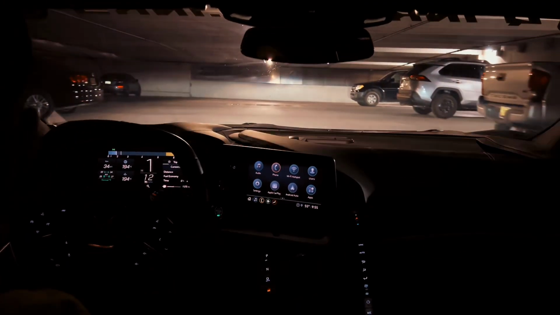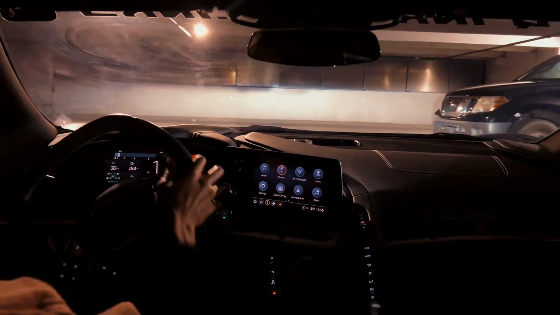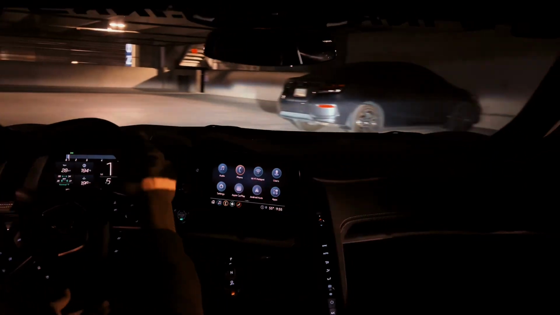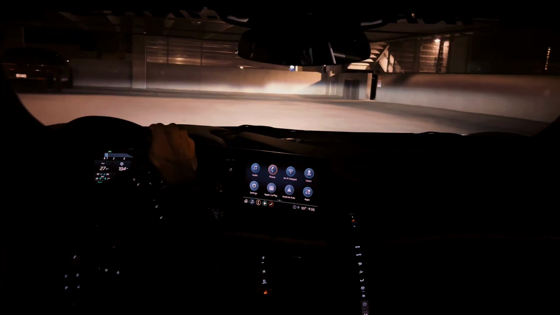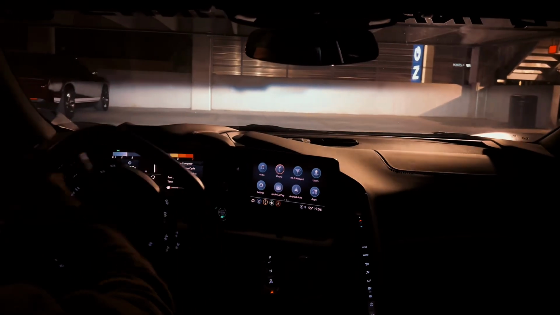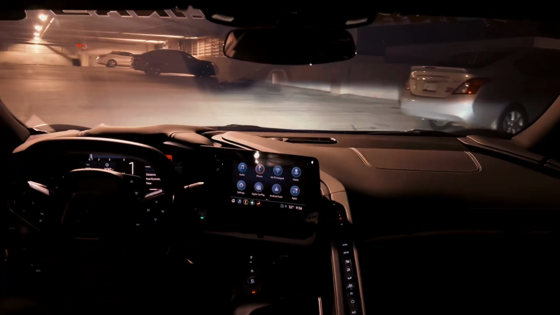With this dual clutch transmission, you can hold both the paddle shifters. It'll put you in neutral, so this will allow you to rev, so you just hold these down like that. You can just give them some revs.